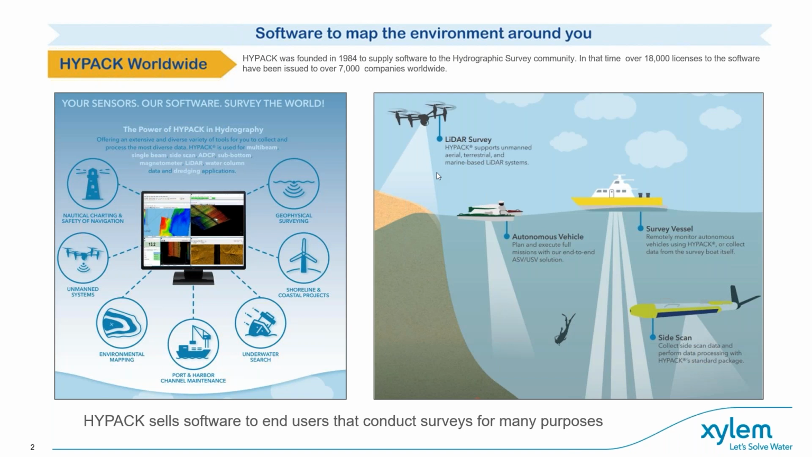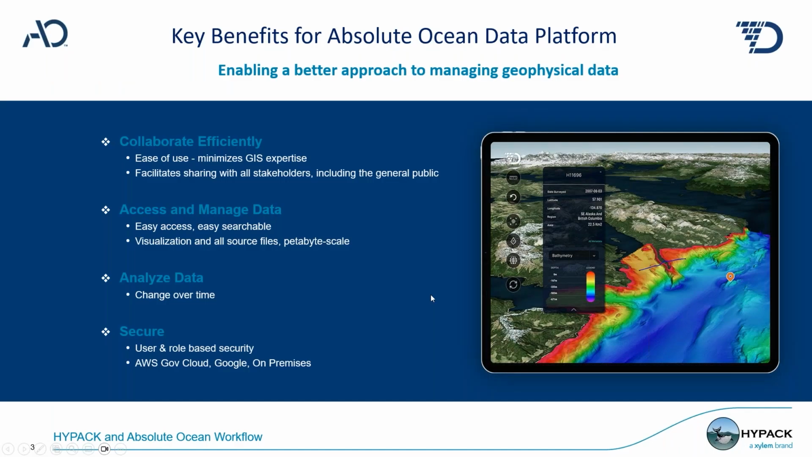Nautical charting, environmental mapping. We're doing a lot of work with Sontek and YSI and other companies in the ADCP and environmental world. Geophysical surveys like a side scan or a multi-beam survey for beach renourishment or cultural resources. Underwater search and survey. So HYPACK's in a lot of different areas. Been around, like I said, for almost 40 years. So I'm going to pass it over to Siri now and let her talk about Absolute Ocean.